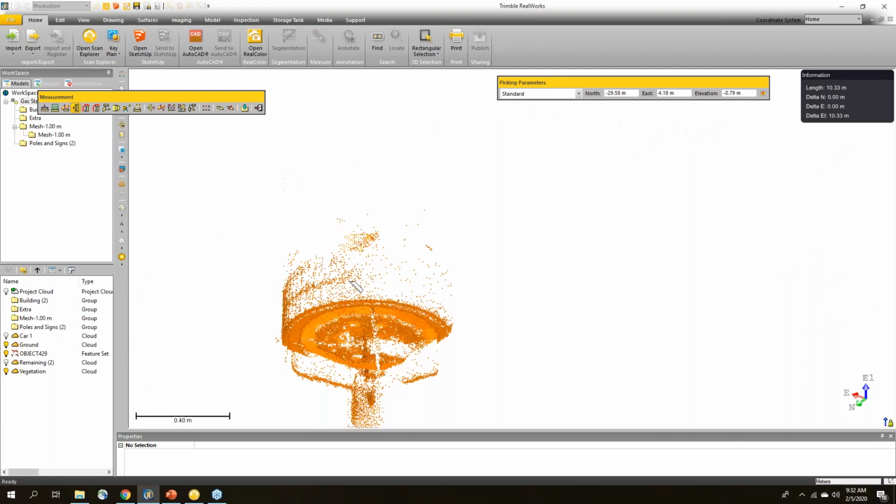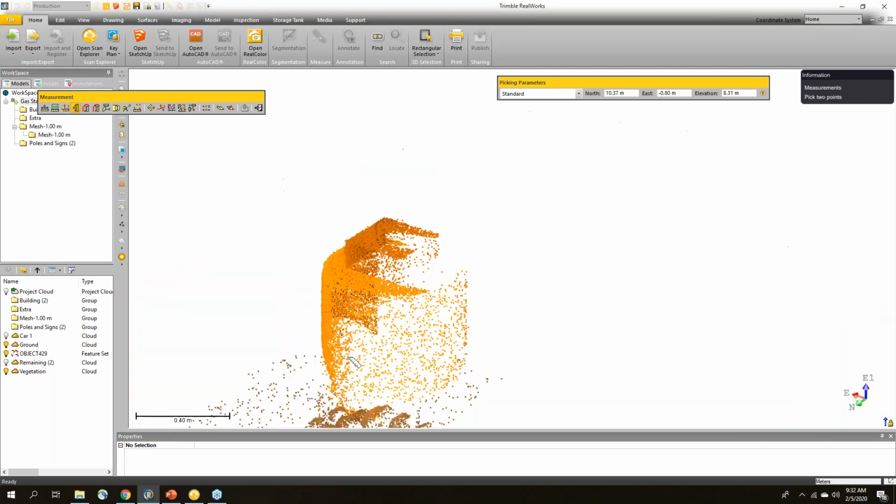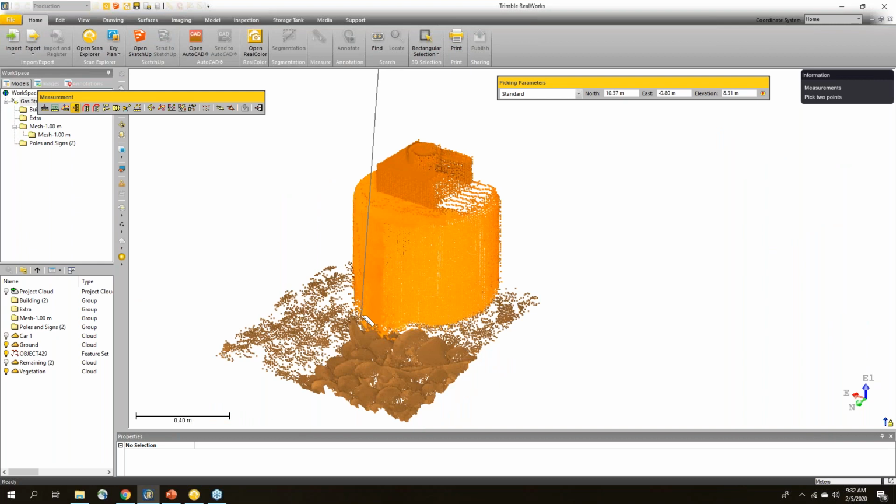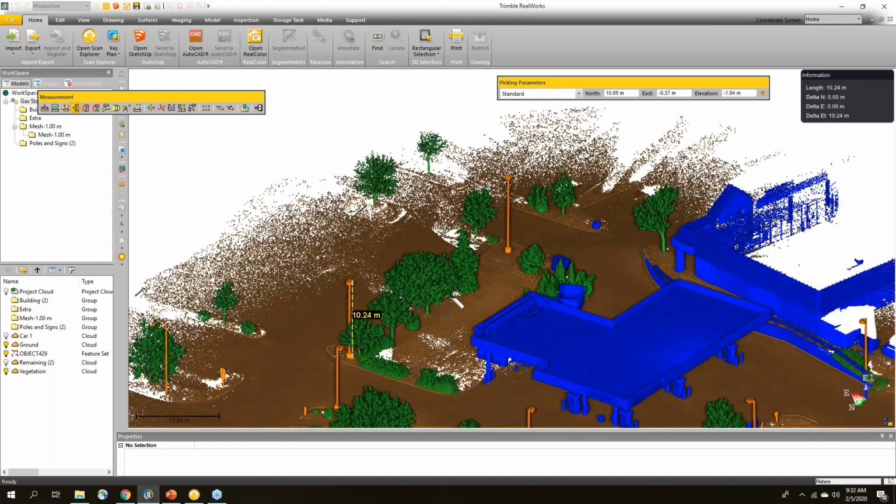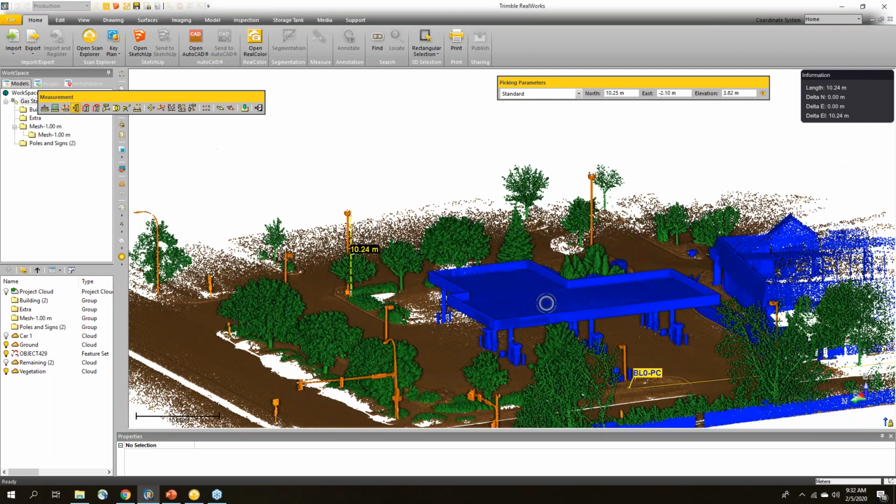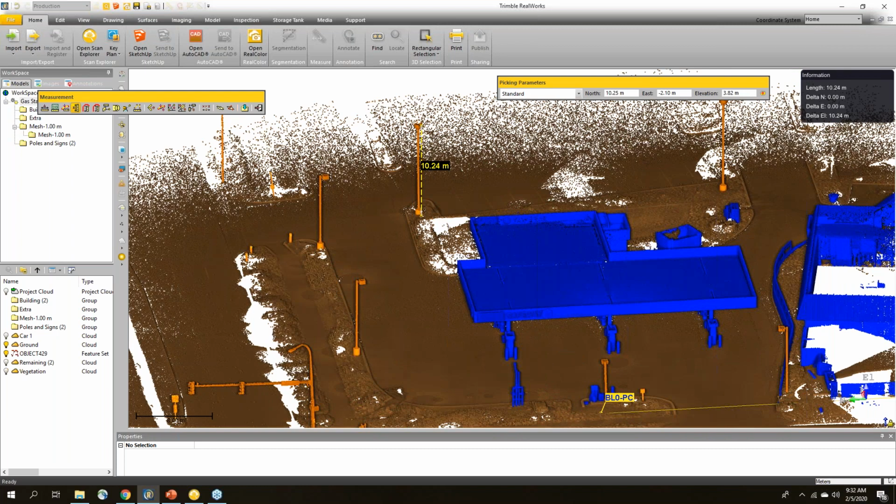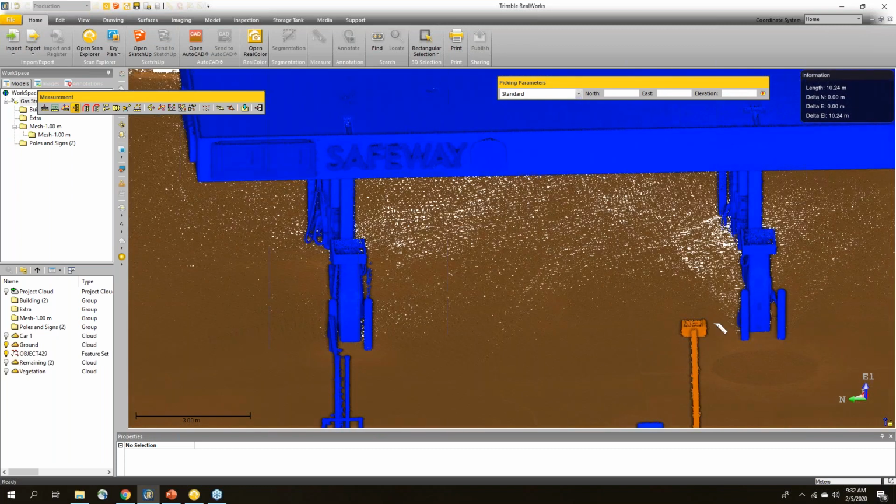Maybe I want to check this one over here as well. So click up here along the top, come down here along the bottom, and pick one at the base. And so 10.2. So these are all roughly 10 meter light poles, but maybe I want to know a horizontal distance. So maybe over here I'm going to hide the vegetation just to get it out of the way. Maybe I want to know the clearance for getting vehicles through here.